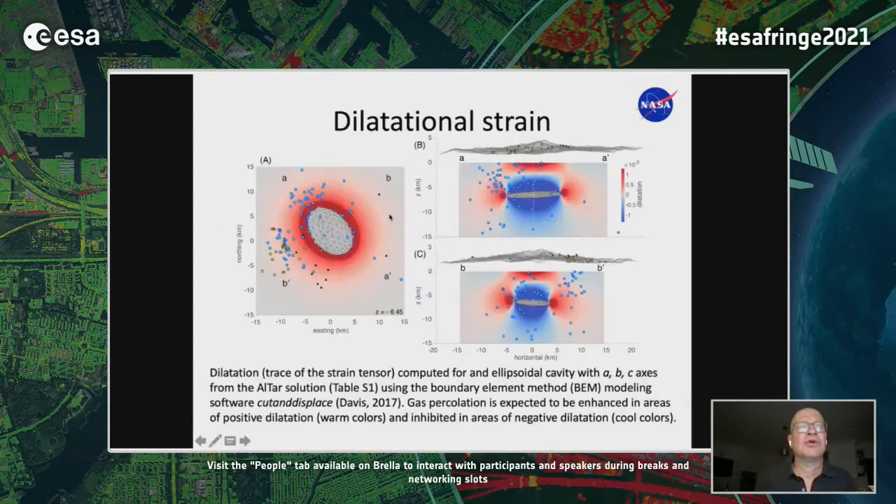In terms of the source, one of the things we did was we used Tim Davis's cut and displace boundary element code to take that CDM solution, convert it to an ellipsoid, and calculate what the dilational strain would be. And what we found was that it, of course, ended up being consistent.